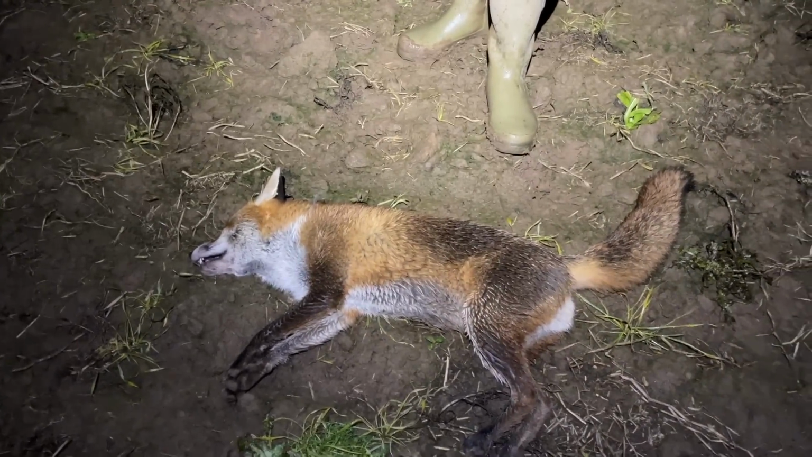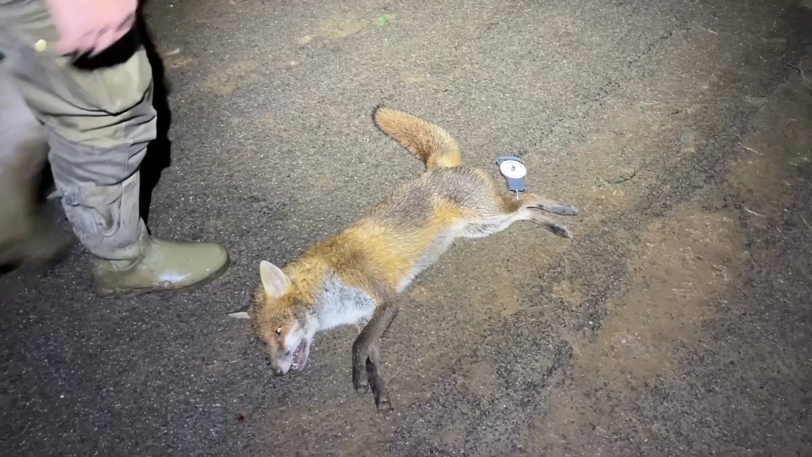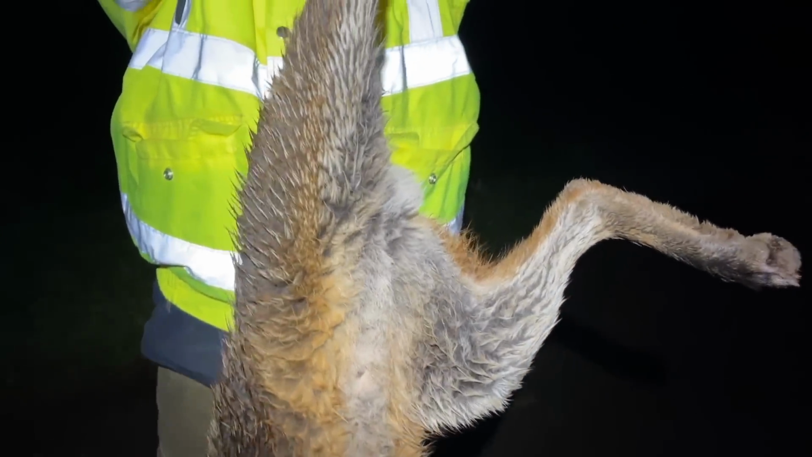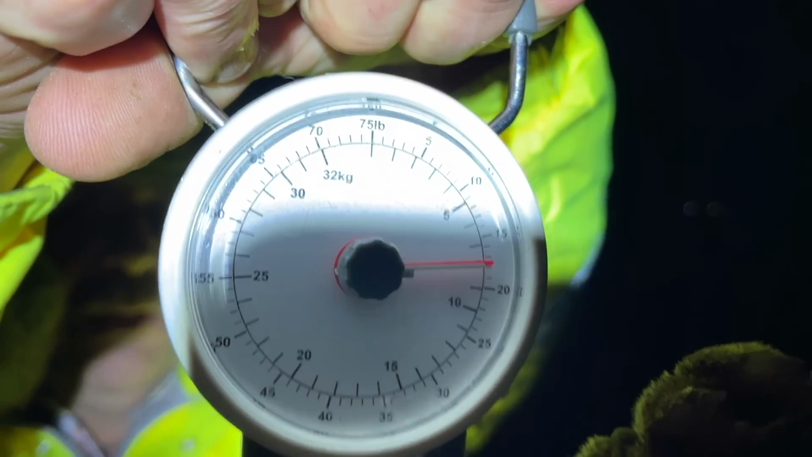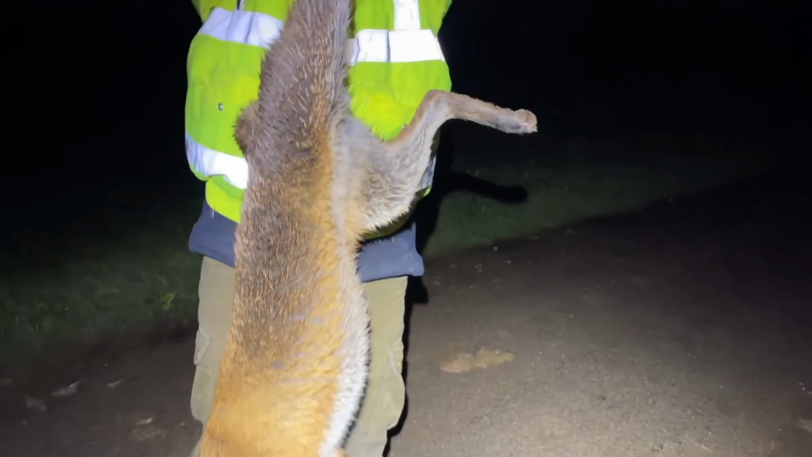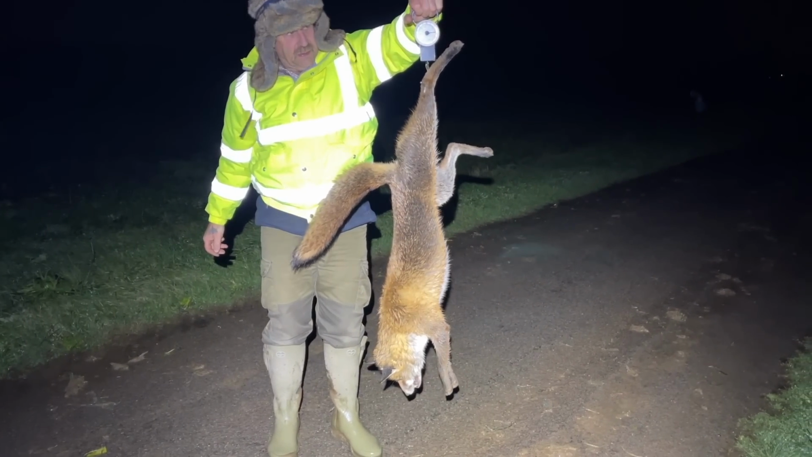I'll tell you what, I'm super loving that thermal scope. That's made you puff a bit, mate, hasn't it? It has. 243 yards, and that fox is 15, 16, 17 and a half pounder. That is a big one. Look at that. Great result.